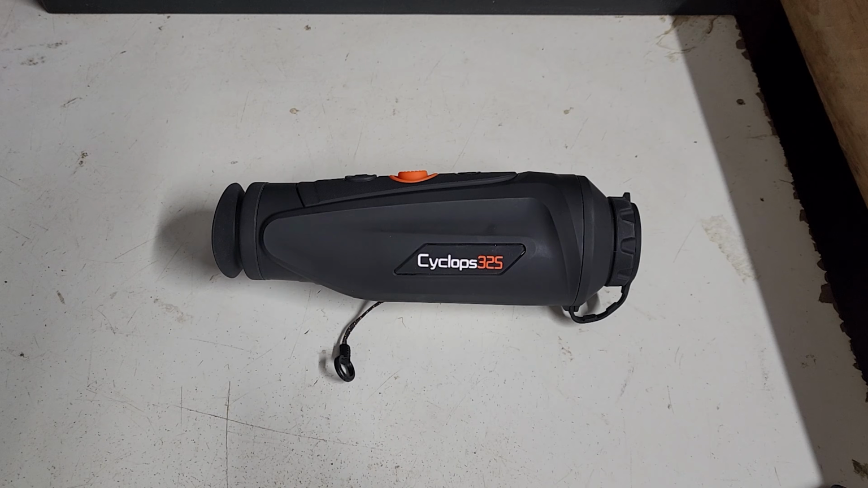Now, what we're going to do today is have a quick look at this Cyclops 325 Thermal Monocular. The 325 stands for the 3 in all the ThermTec devices means it's a 384 sensor. The 25 is its focal length, so it's got an f1 25mm lens. It's got a NETD rating of sub 40 millikelvin, which is what you'd expect out of this type of device, and certainly out of 25mm focal lengths. It's got a base magnification of 2.4, and it's got digital magnification from 1 to 6. So that's kind of the specifications out of the way.